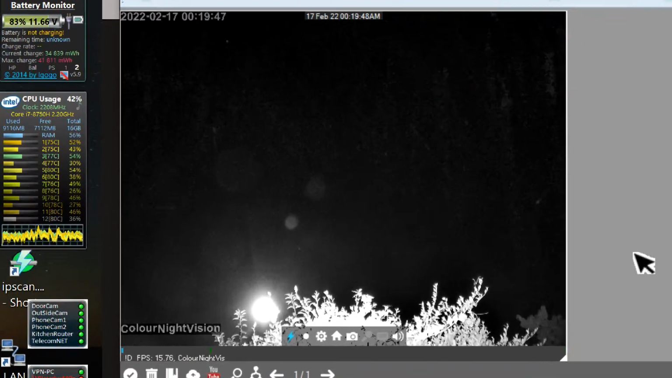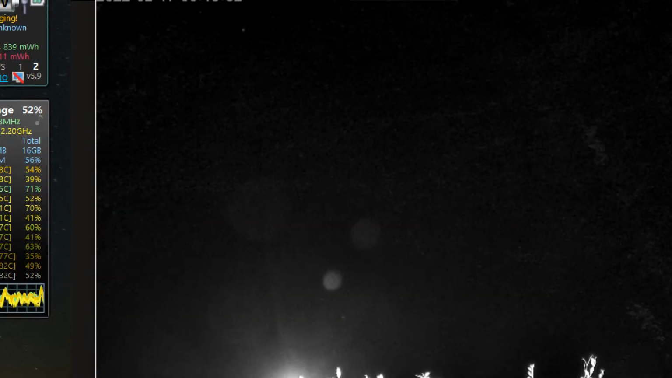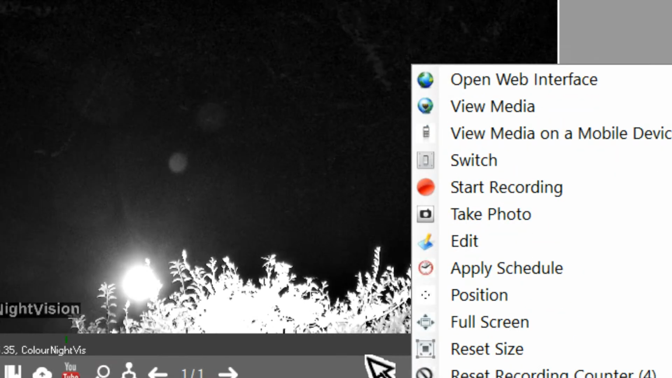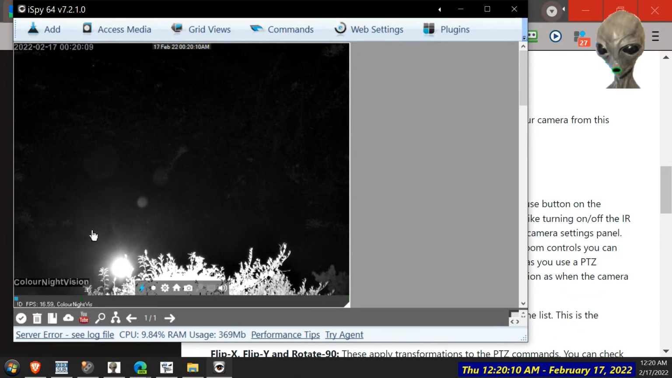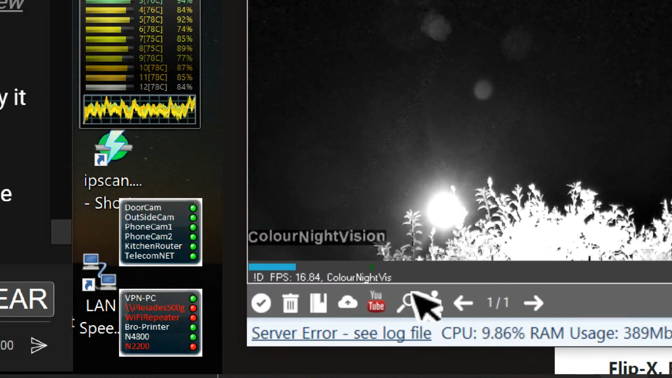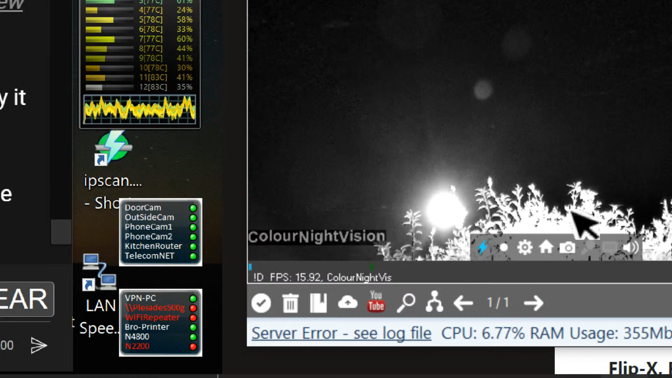Looks like the moon coming. And it's overexposed, real and truly. Position. I think that means on the view grid. Okay, shouldn't be this hard.